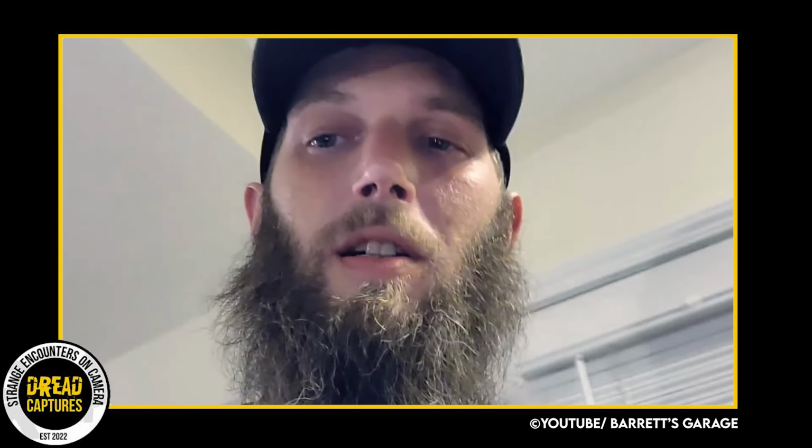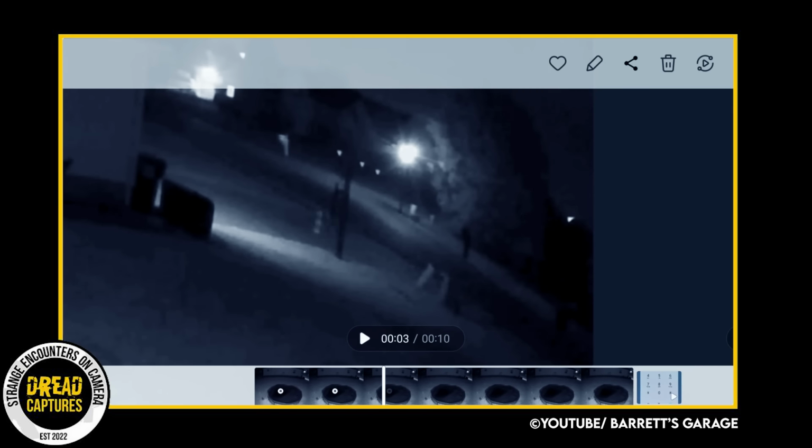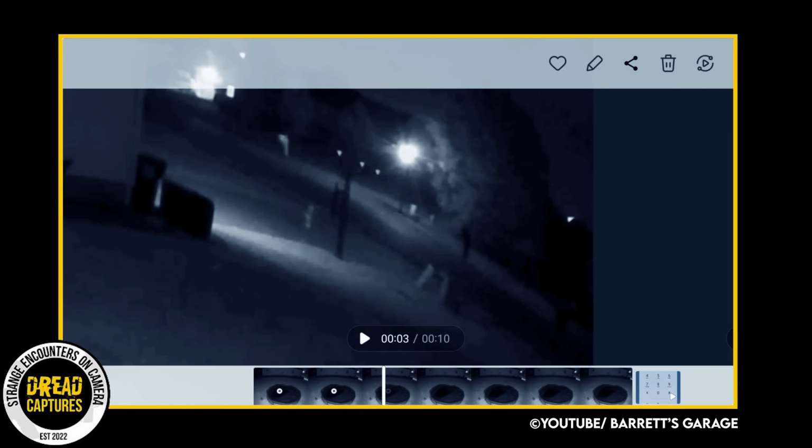The man explains his home has experienced some unexplainable activity as well. He mentioned that while he's at work, his indoor cameras had picked up movement every day at the same exact time in his daughter's room, even though no one was home. Could this apparition be the ghost of a child that wants to play in the pool or with his daughter's toys? Let me know what you all think.